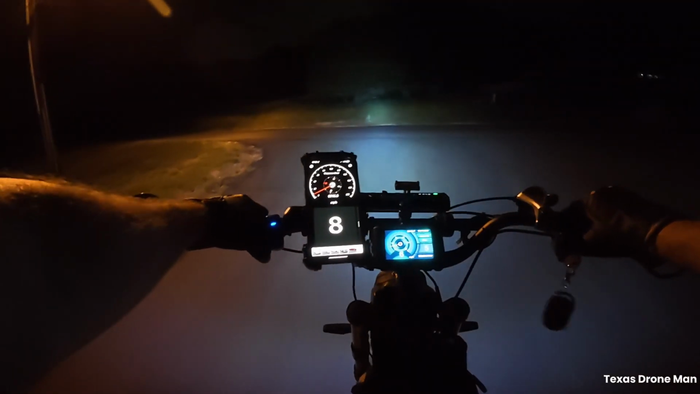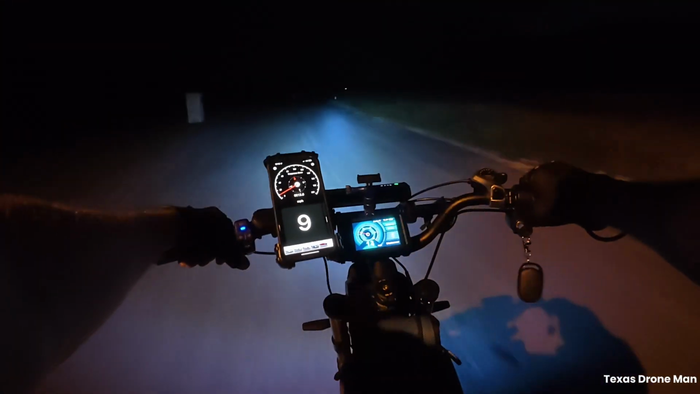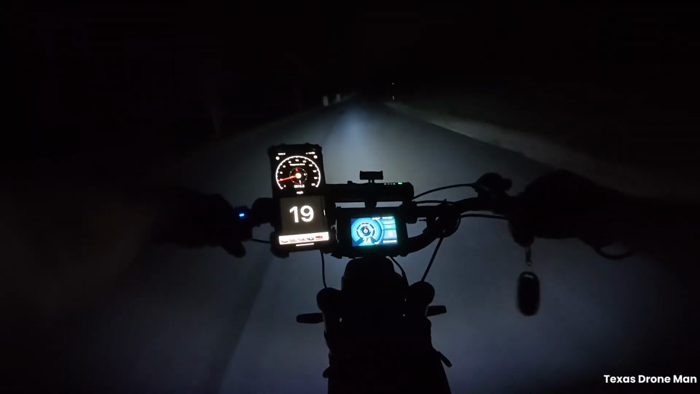Weird, that front end kind of creaks a little bit when I give it power. I think it's those damn shocks.